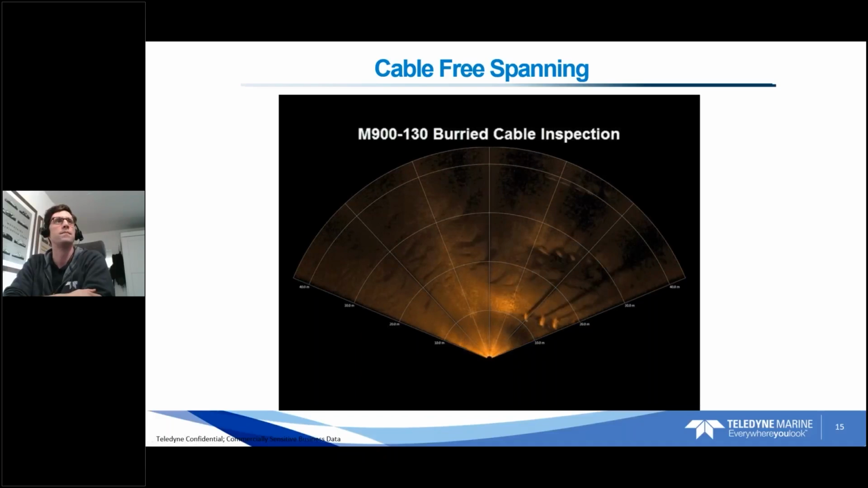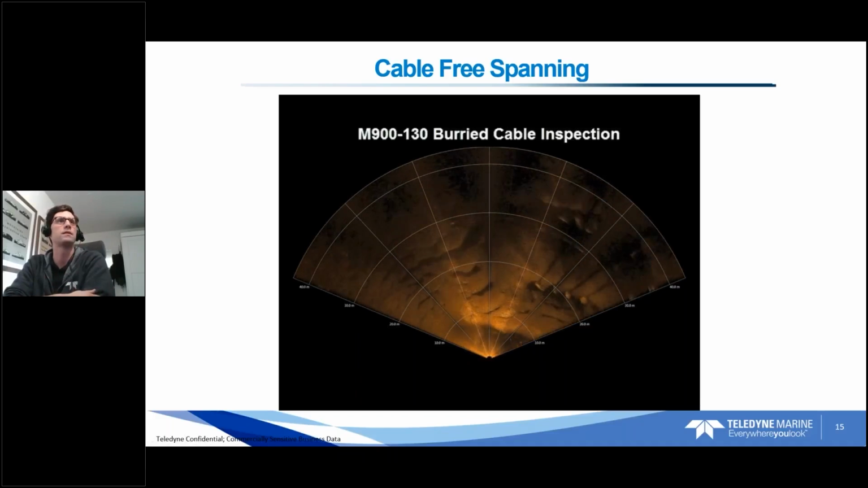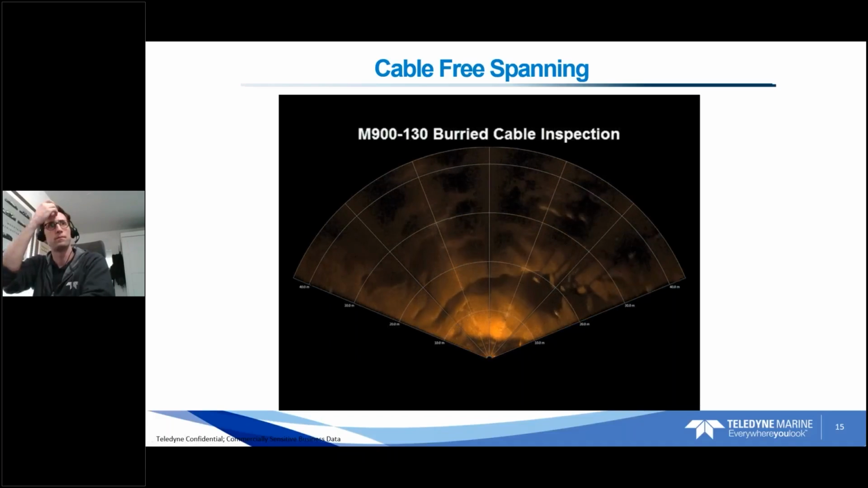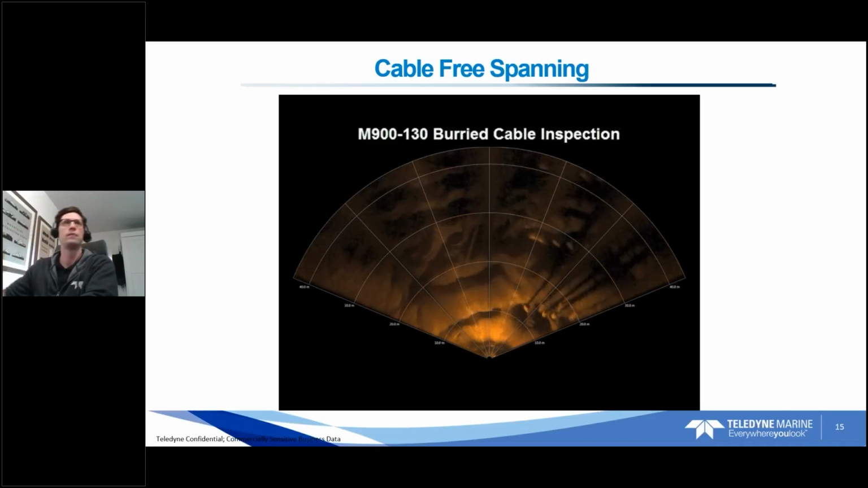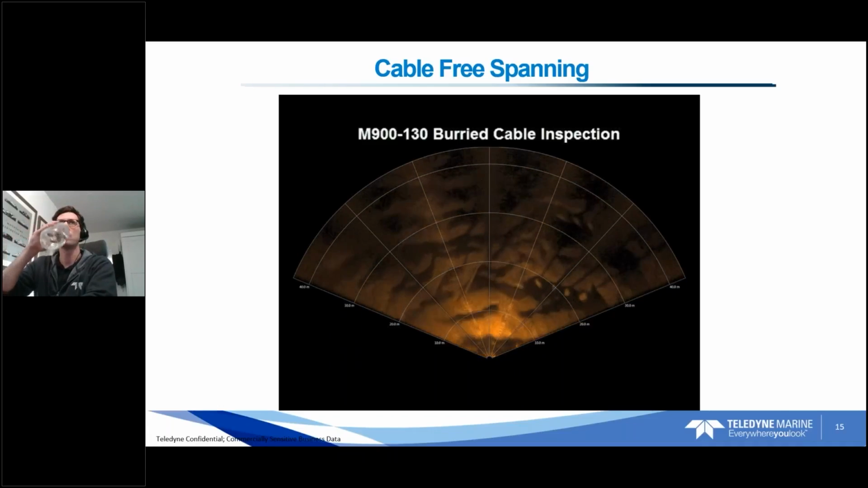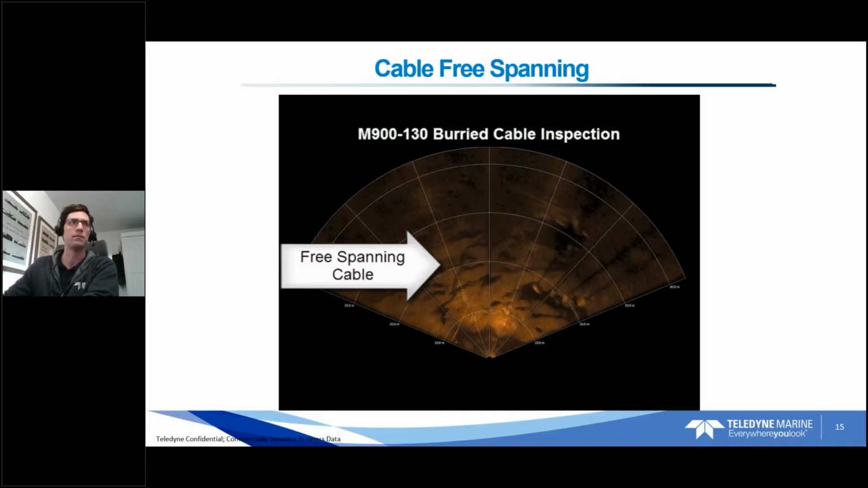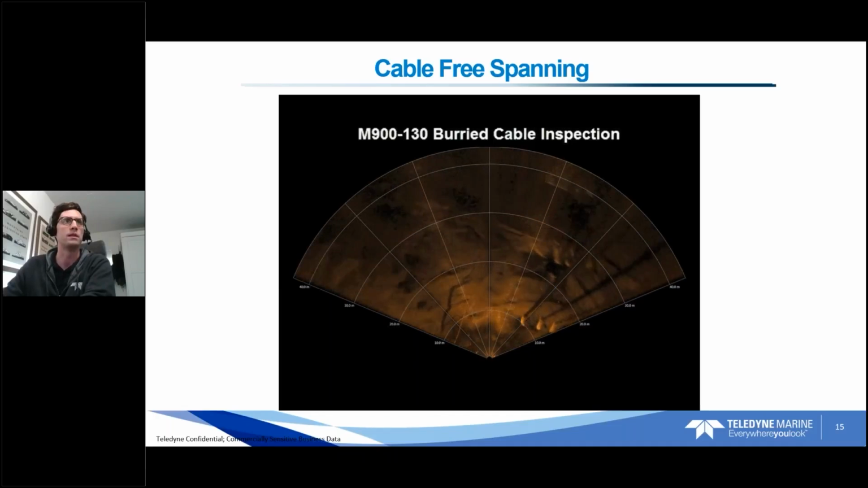You can also see some sand waves here on the left. And then the buried cable on the left there. Or I guess free spanning cable. Again, you can see the shadow of the cable there. Okay.